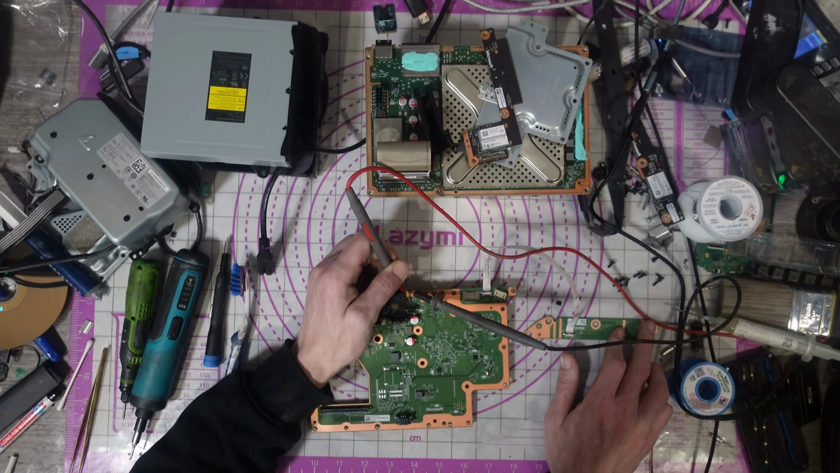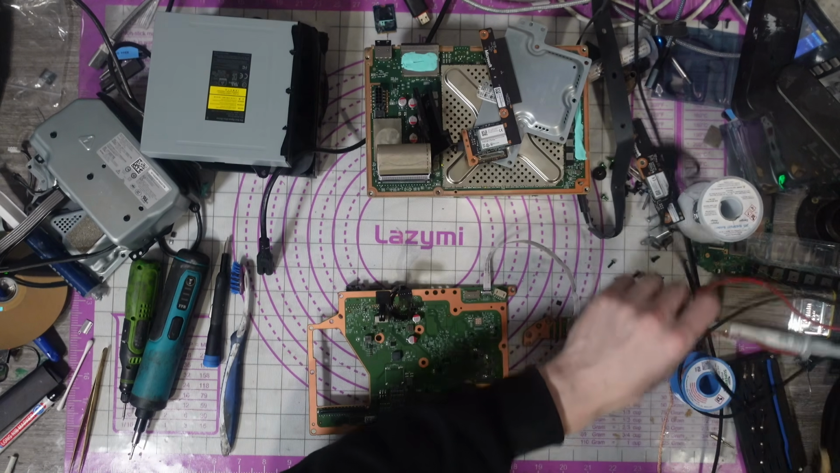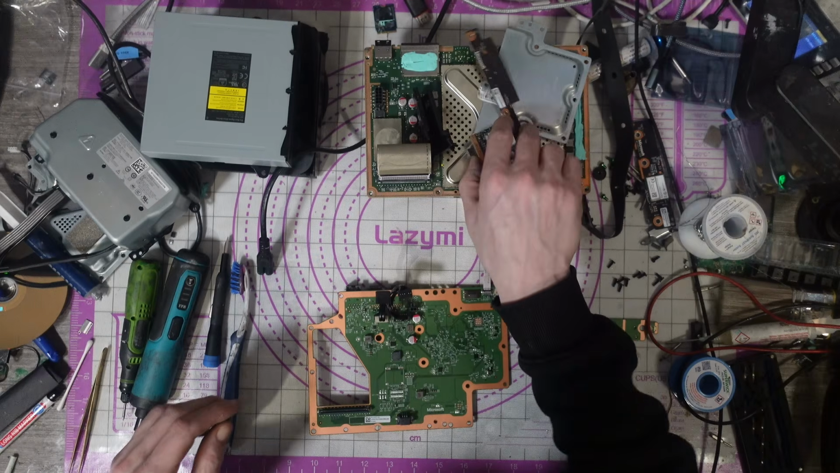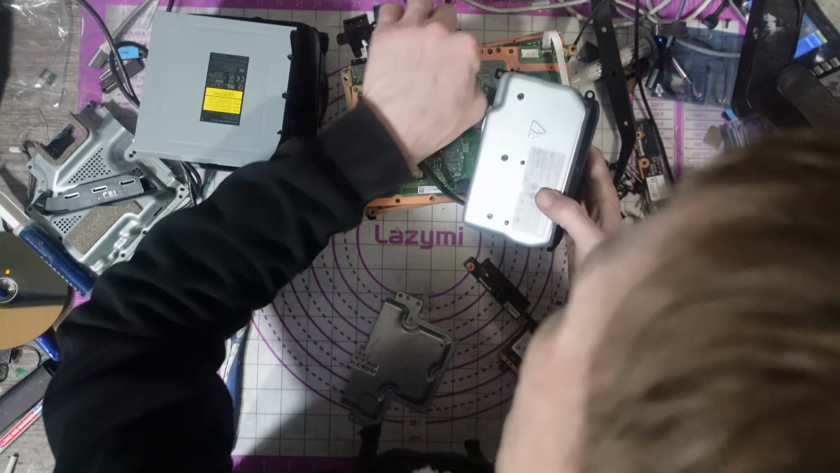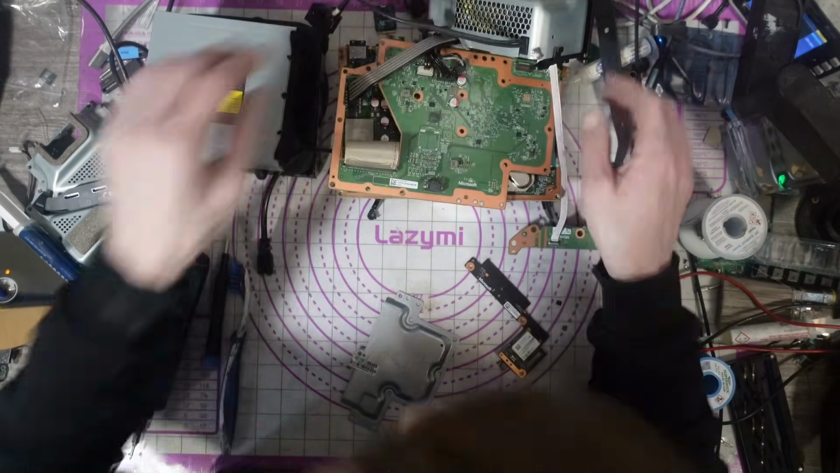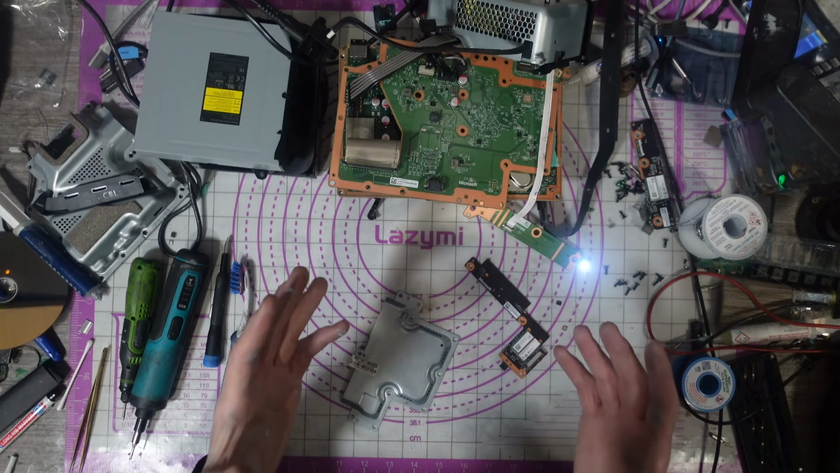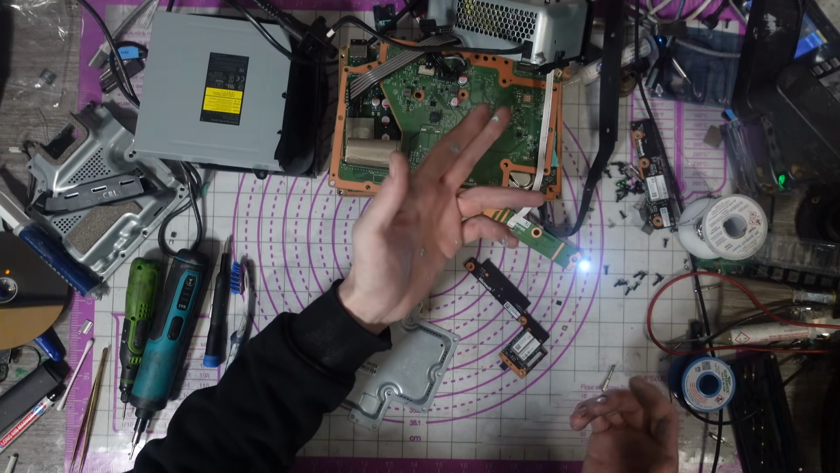Huh. Okay. Is that power supply faulty? Right, if the power supply is faulty, I'm a little bit screwed at the minute because I haven't got any. I'd have to order one and the customer would have to pay for that. So is the power supply just failing under load? That's possible. Or was it just a glitch in the matrix? What the hell is going on? Was that in protection mode?